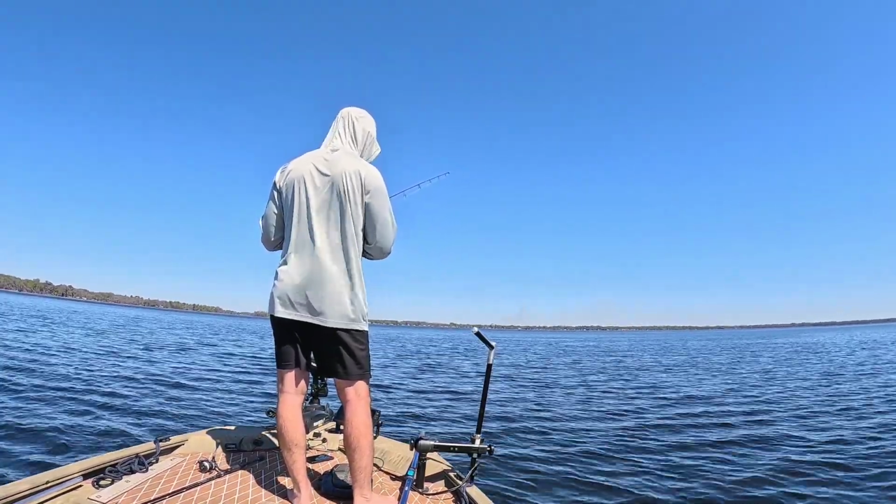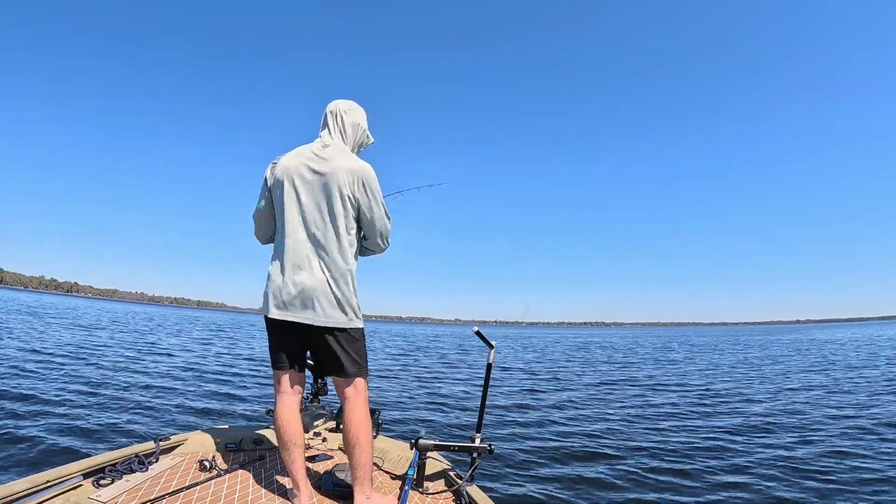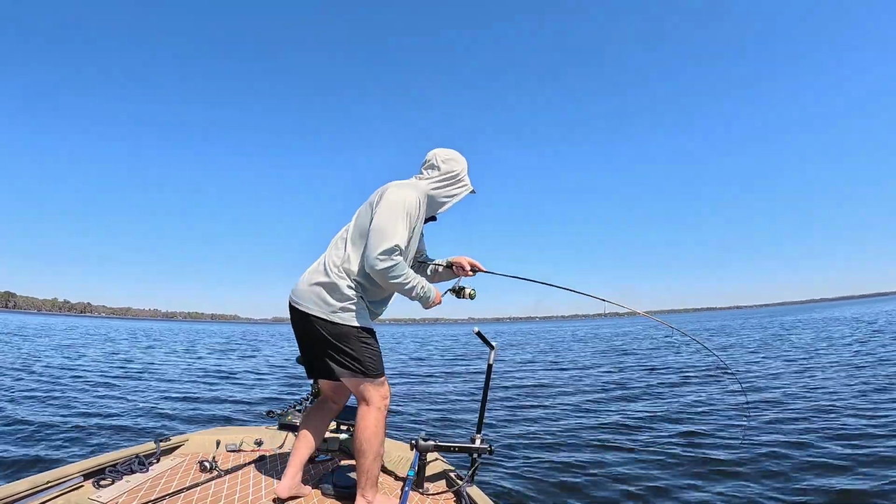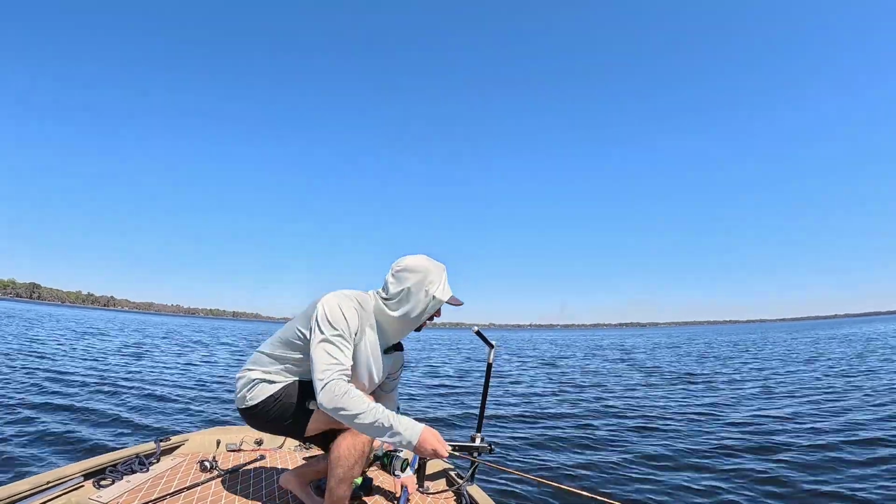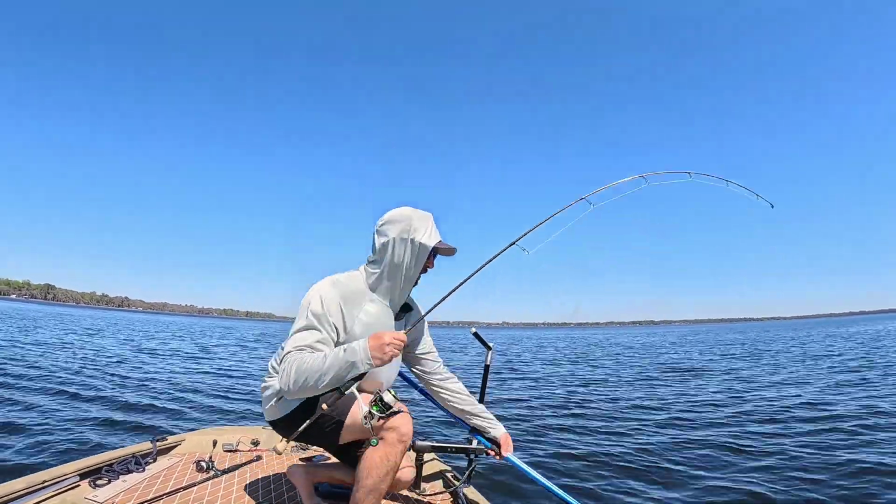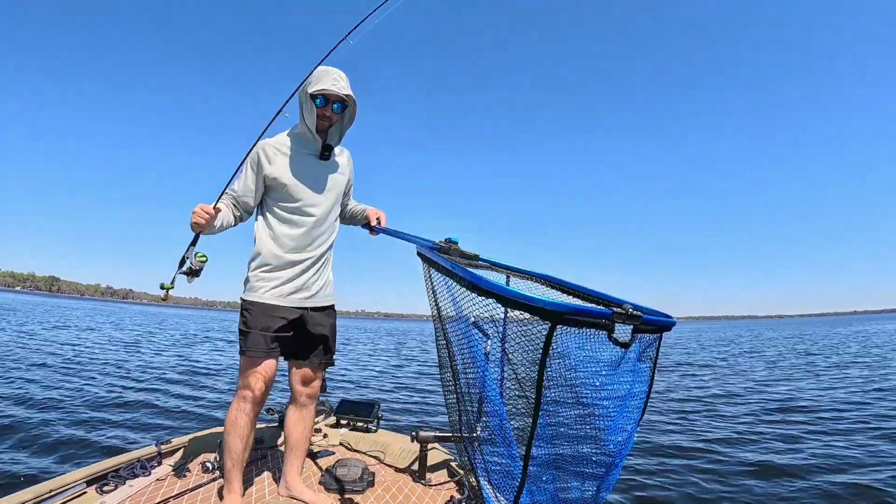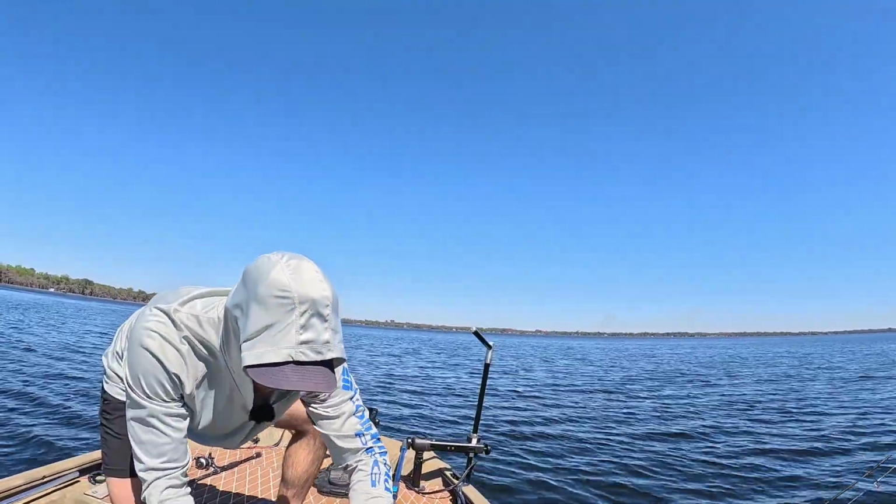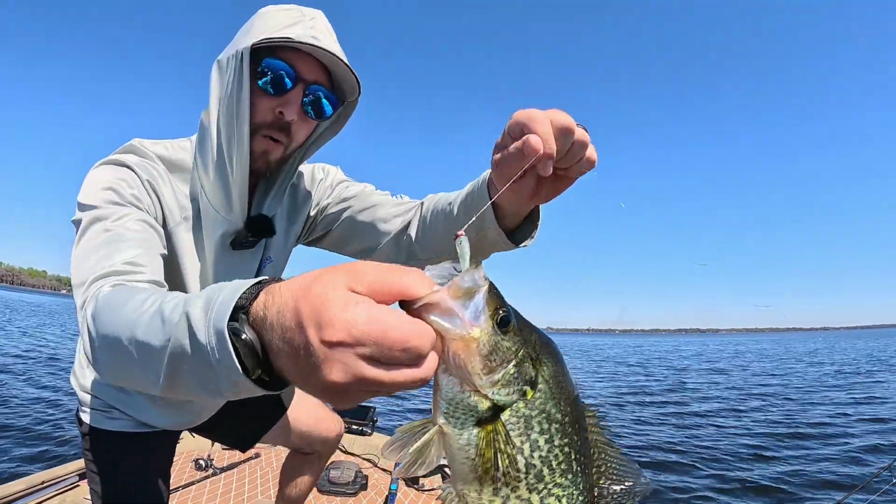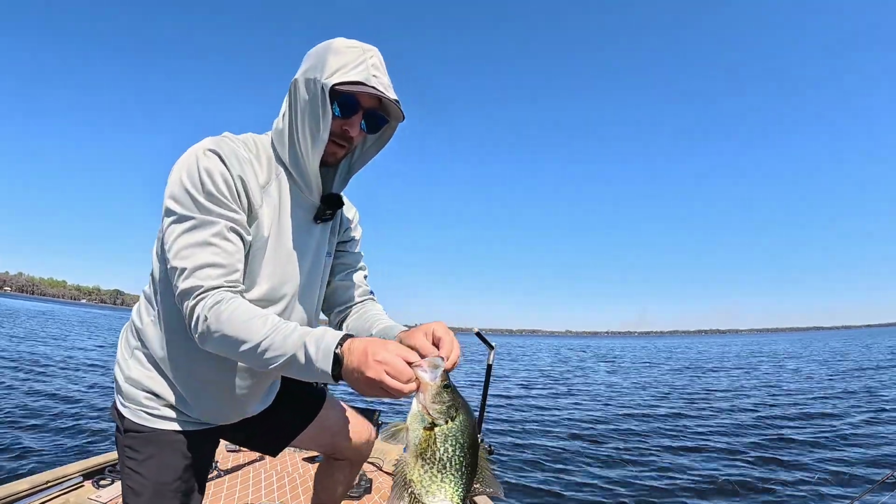He's like right here at the boat. See if he eats it. I'll pause it. Yeah, you got it. Oh my goodness. That was awesome. That's a big one. I mean, they're all pretty big. It's not a giant, but it's still a big one. On that Carolina crappie color, look at that. Boom, right at the boat too.